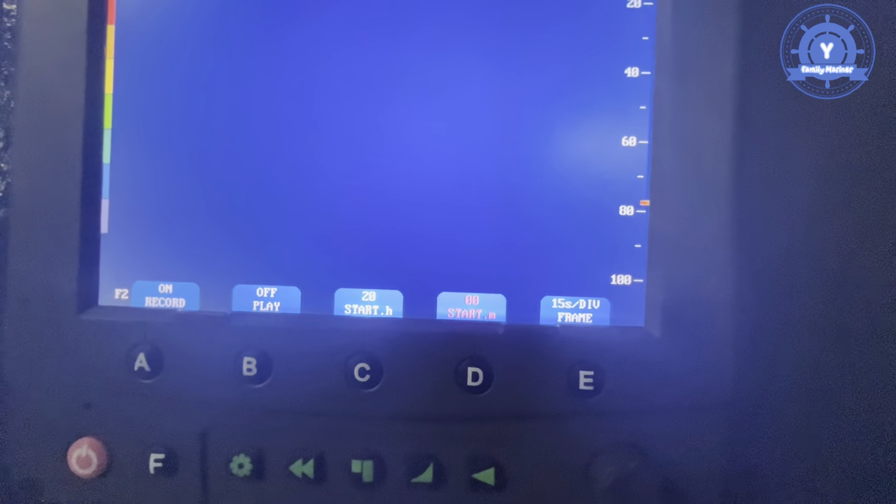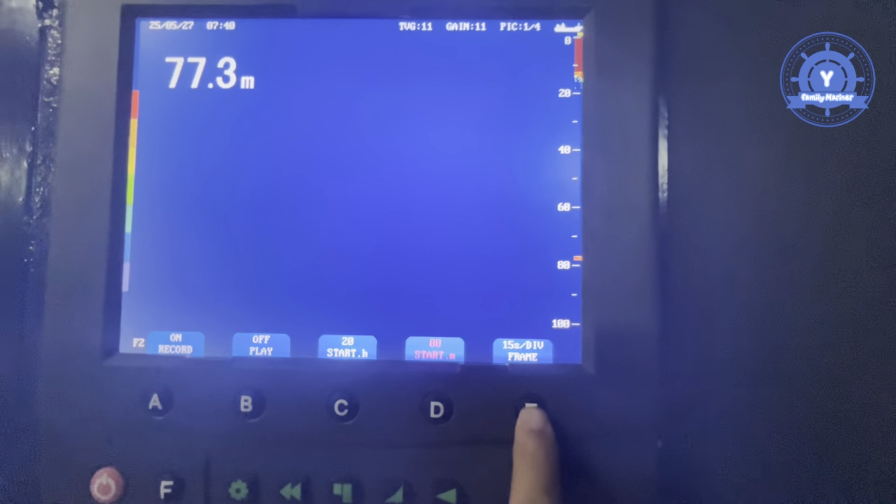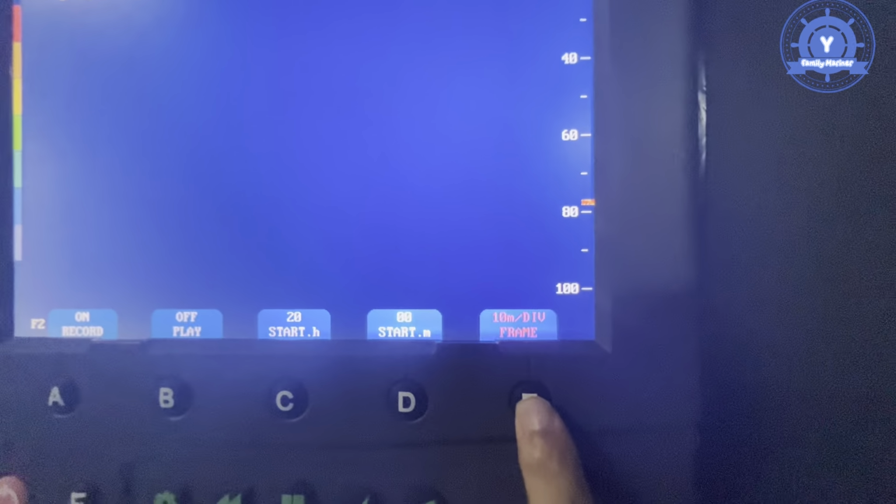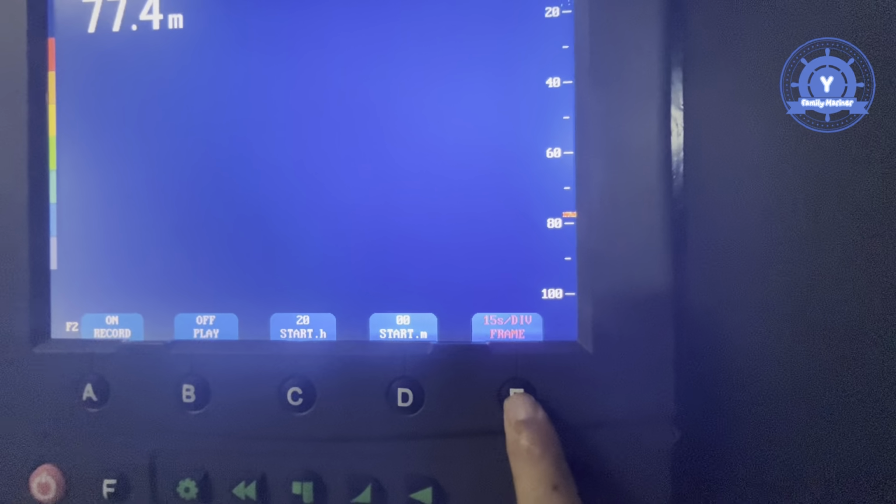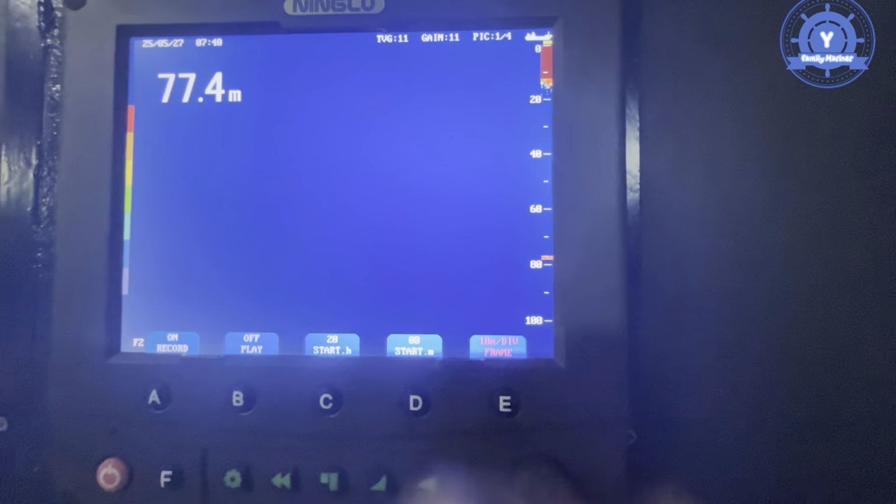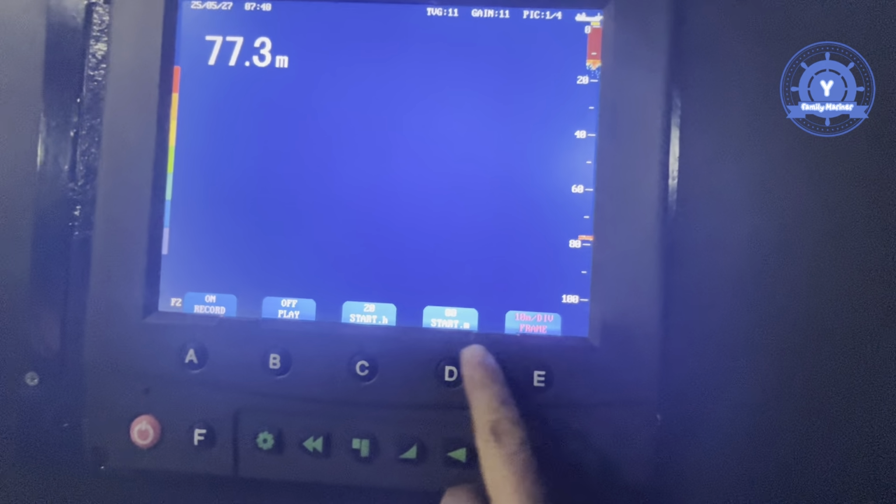This is for start minute, this is for start hour, and other frames: 60 second frame, 10 minute, 30 minute, 1 hour, 2 hour, 50 seconds, something like that. This is for 10 minute frame. So I choose the 10 minute frame. So they display every 10 minute frame.